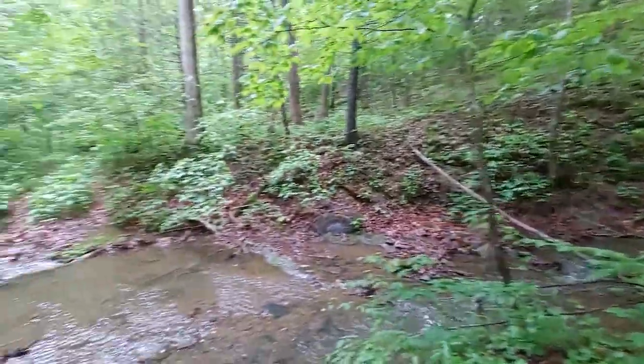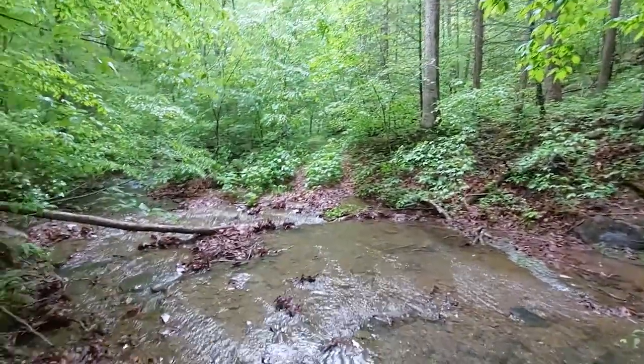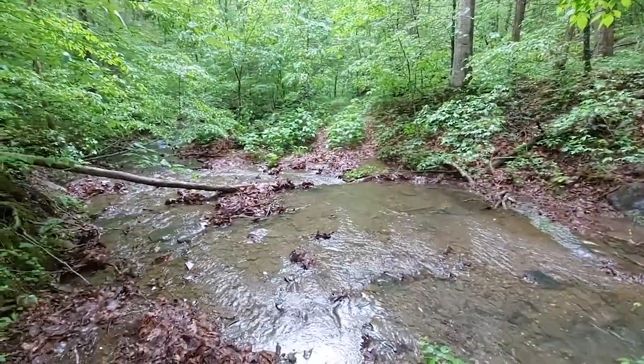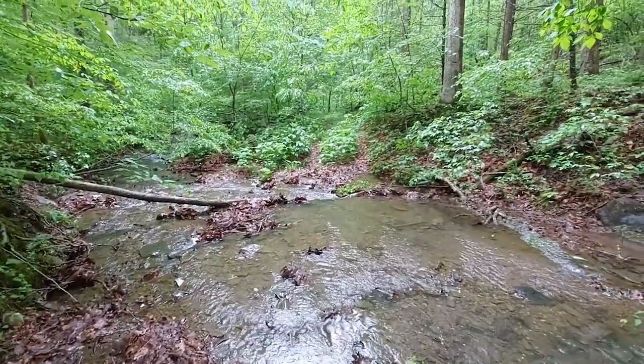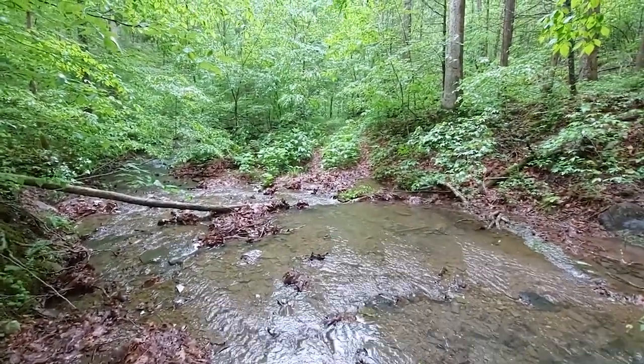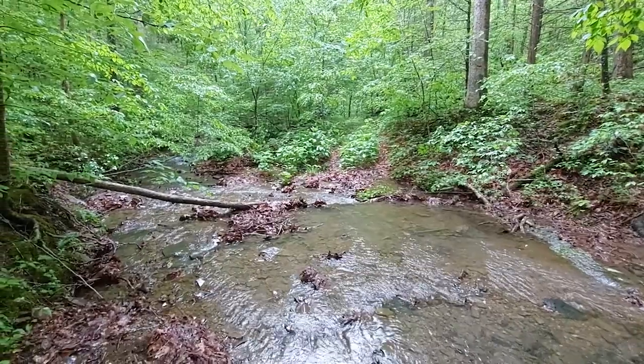All right, I'm at the other creek crossing location. This one generally gets more activity because this is the main road that the landowner uses to patrol the property, so it's a maintained road to a certain degree, and the wildlife like to run it.